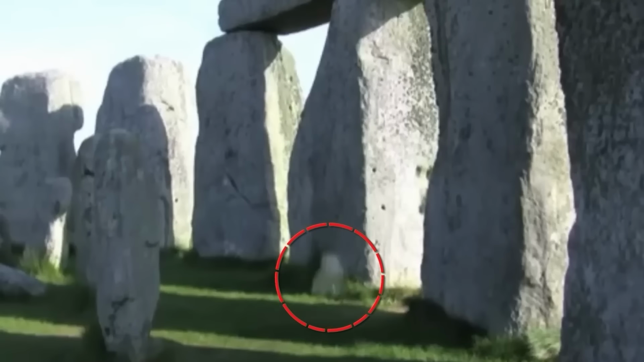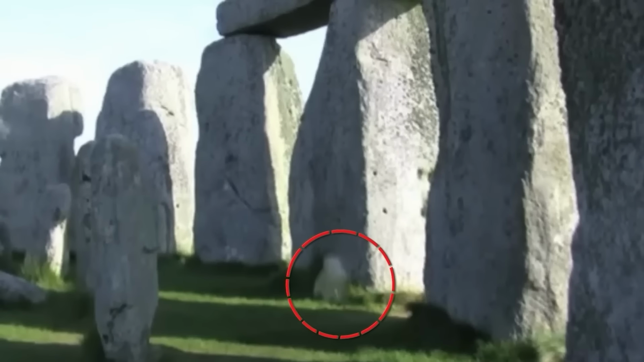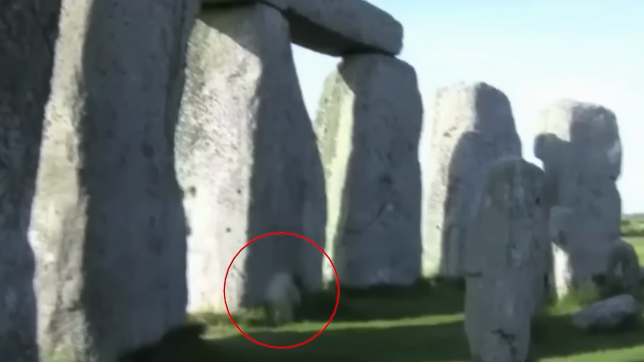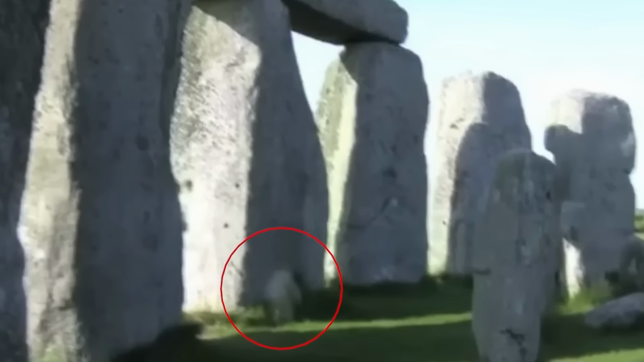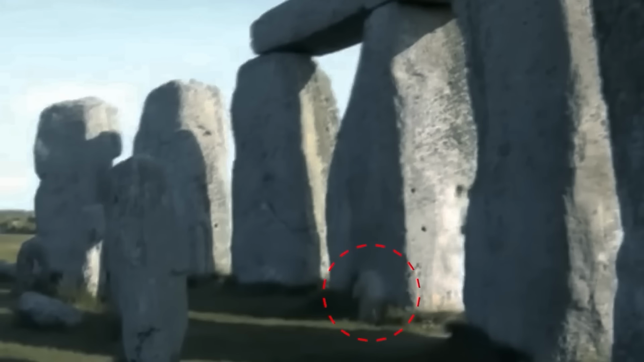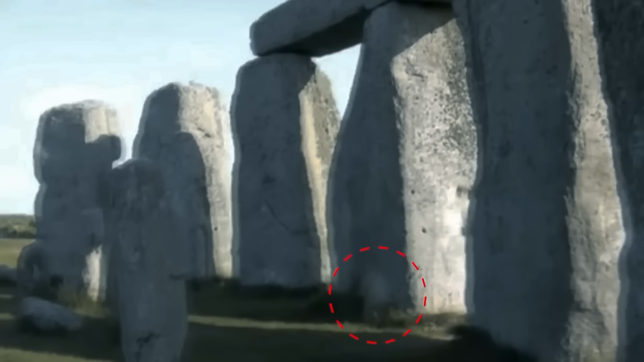The footage shows a faint, ghostly figure of a child, seemingly wandering aimlessly among the ancient stones. Is this a restless spirit trapped between worlds or a mere trick of the light? Does this apparition hold the key to unlocking the mysteries of Stonehenge's ancient past?